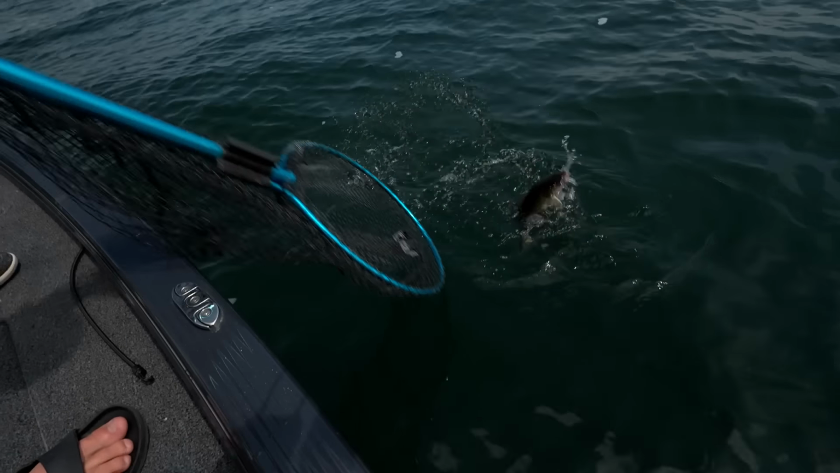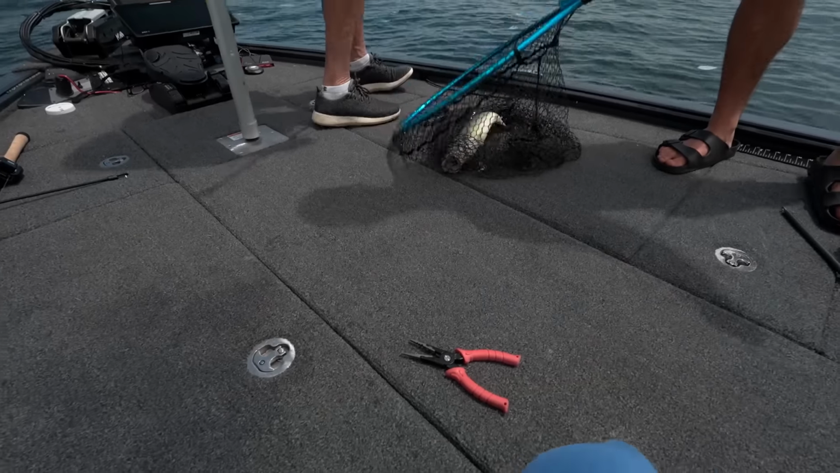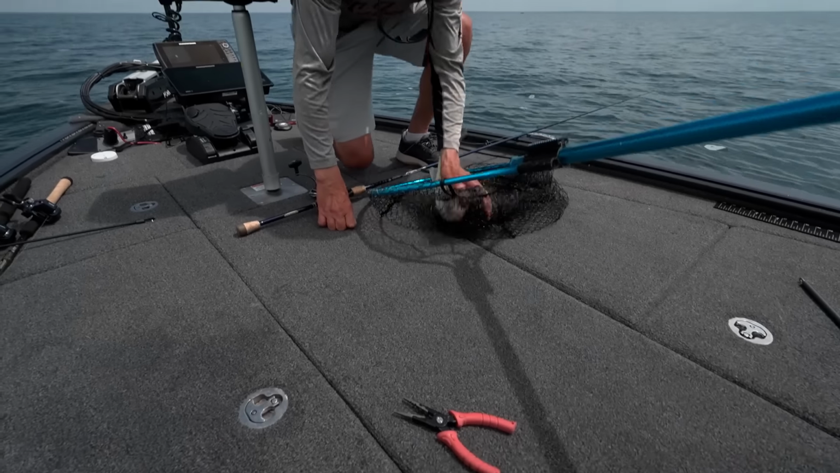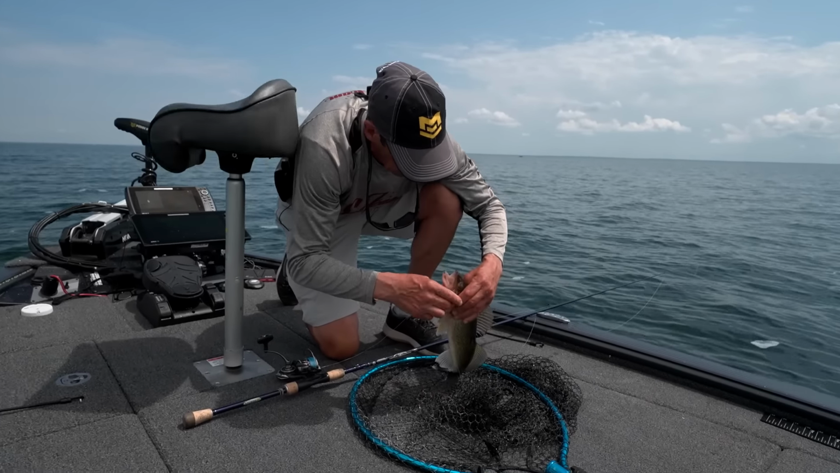Another nice one. There it is. There you go, sir. Cookie cutters, boy, there are lots of them. Boy, this is like an amazing deal, isn't it?